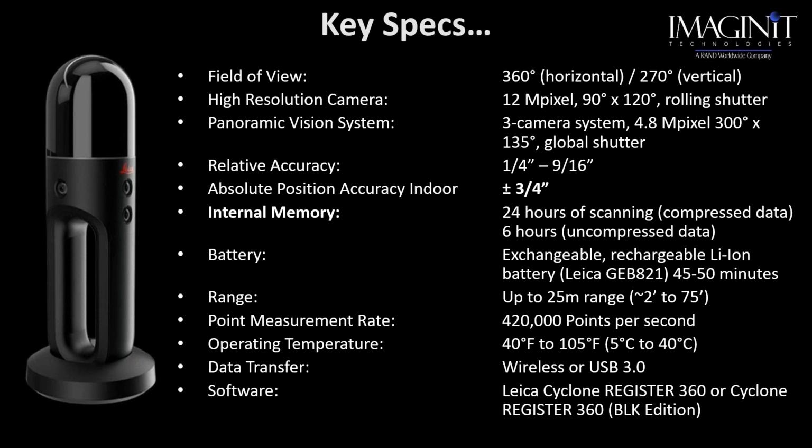All of this data will be processed in the Leica Cyclone Register 360 software. That's where we will be working with it, completing it, and getting it ready for taking into our consumable, which is CloudWorks for Revit or CloudWorks for AutoCAD or another program.